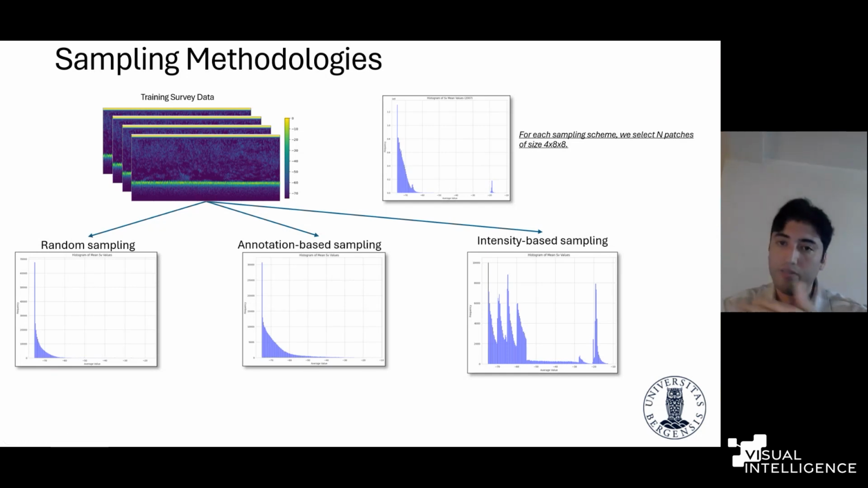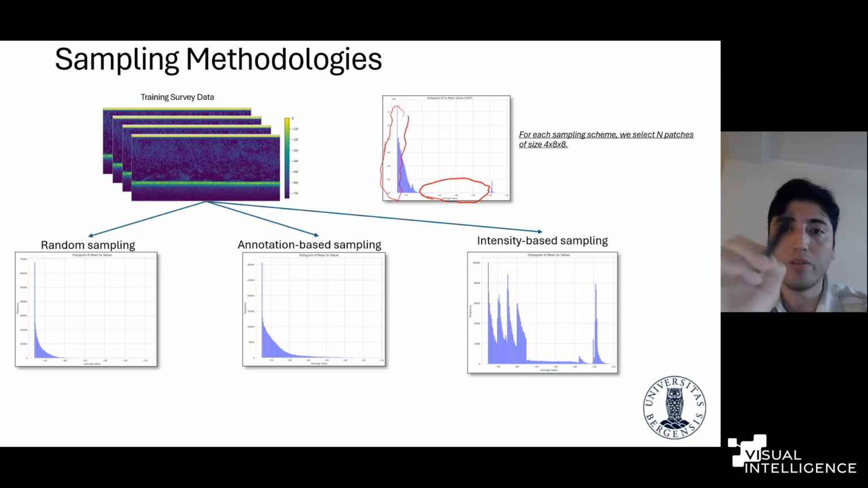And finally, we proposed an intensity-based sampling. We thought that, okay, if we try to provide somehow more balanced data in terms of intensity, or more stable, because in the original distribution, you see, we have a scarcity here. Also, we have too many low intensity values. So we wanted to balance it as much as we can.